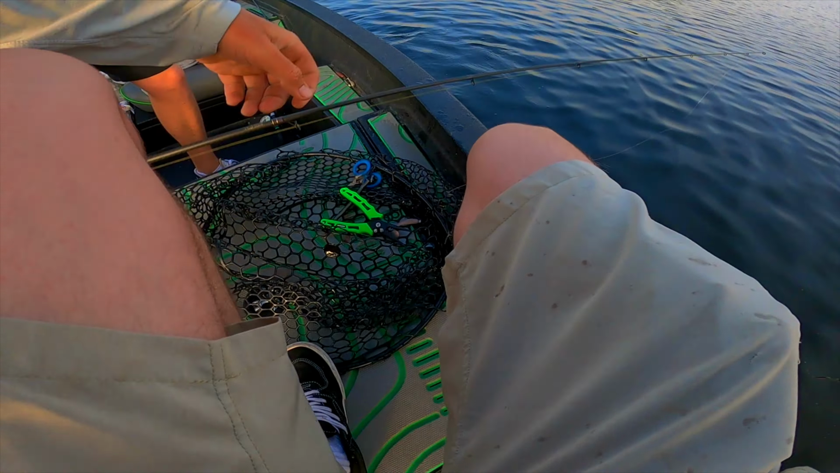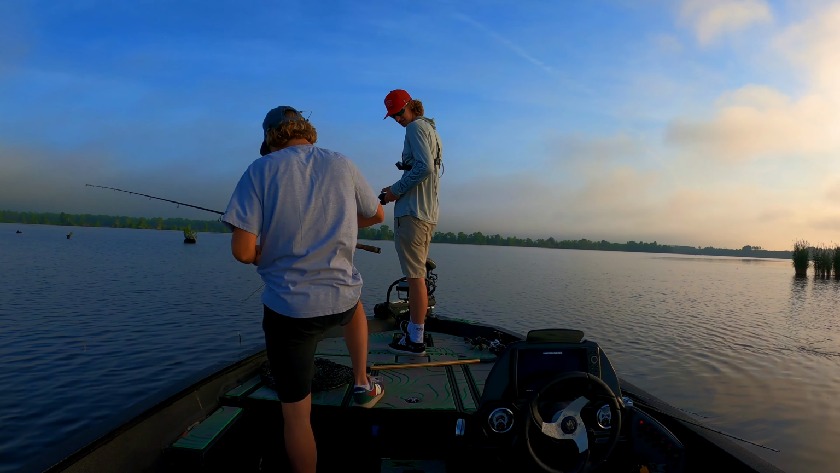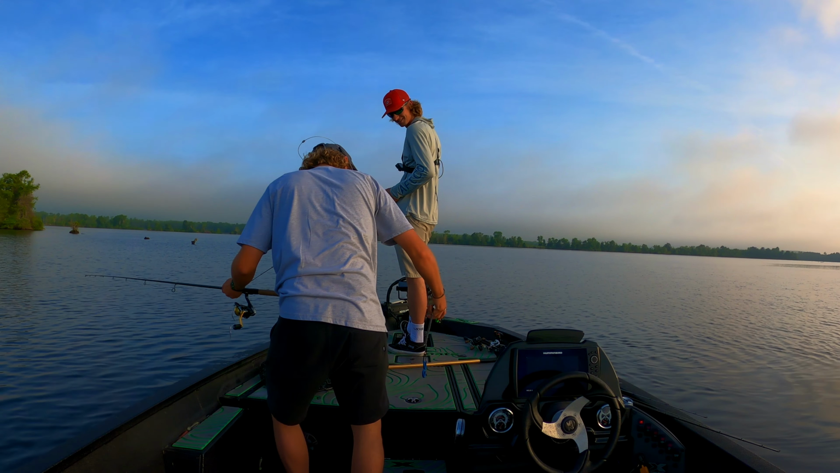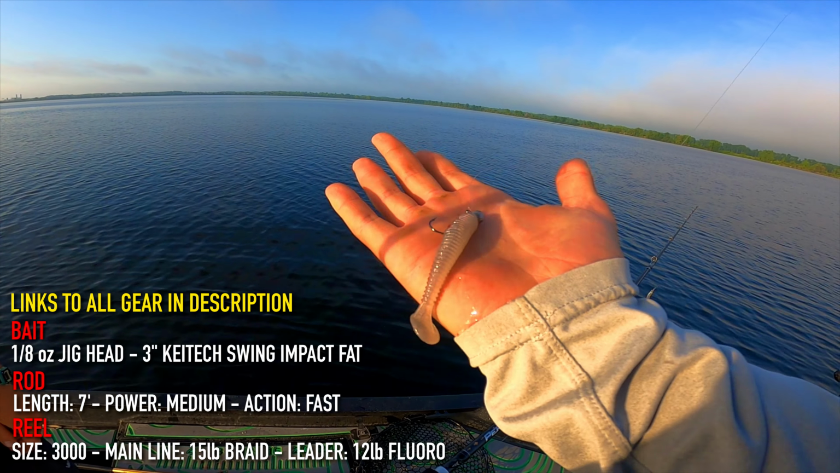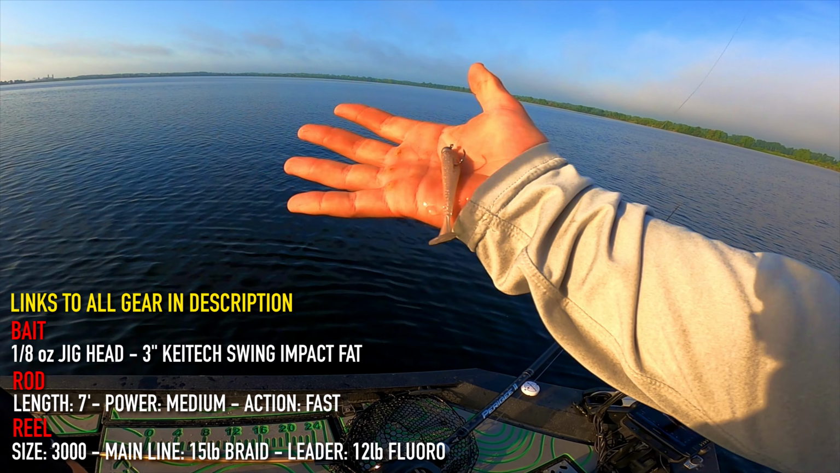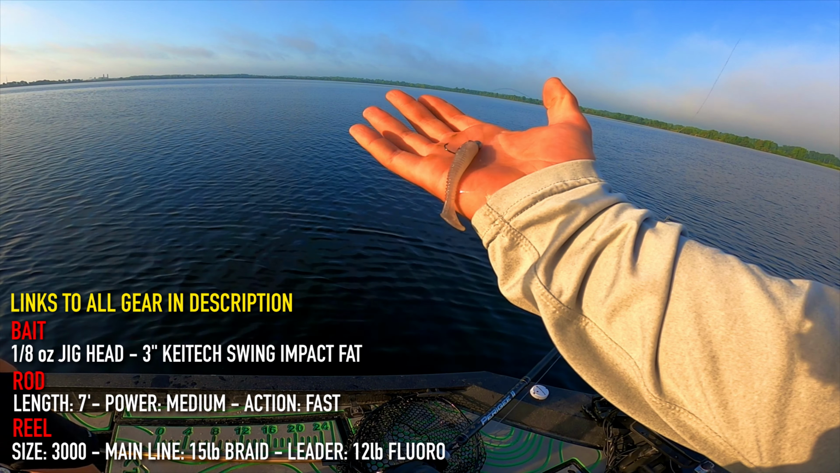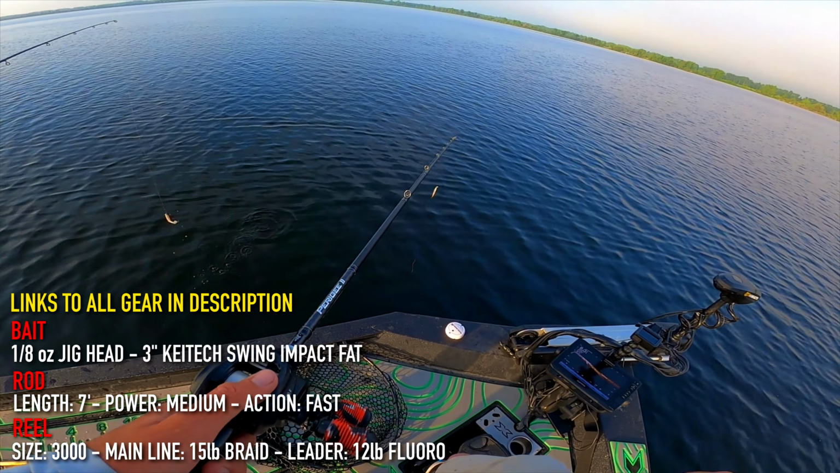Boom. First fish in the boat. Third bite of the day. Got blood on the new balances. This is a bait I gave him. It's a 1/8 ounce ball head swim bait with a little 3-inch Kitech style bait in a natural looking shad color. I don't remember the actual name of it, but it's a really good looking bait. I've caught fish on that same bait in here.